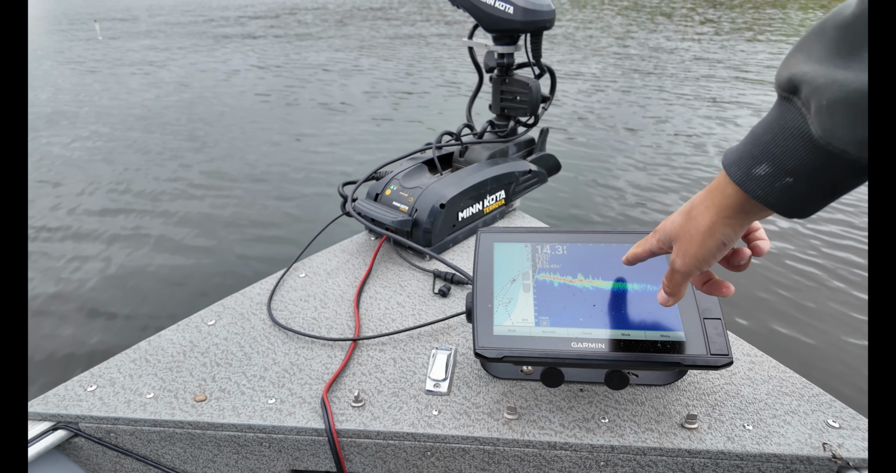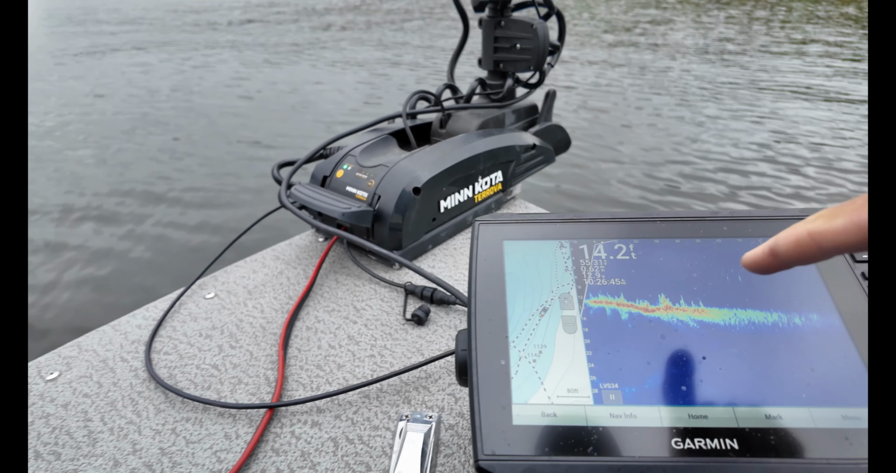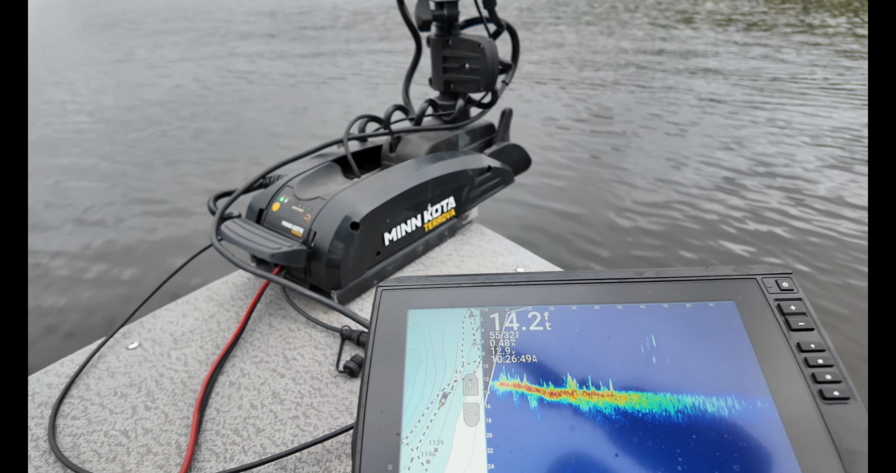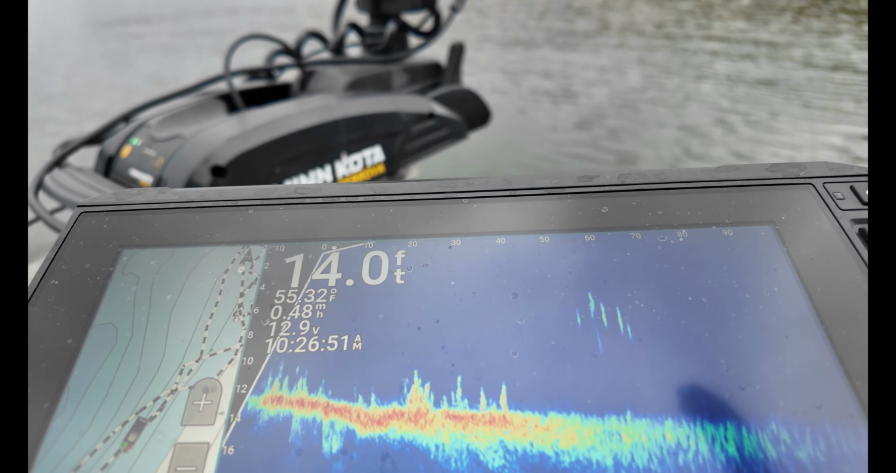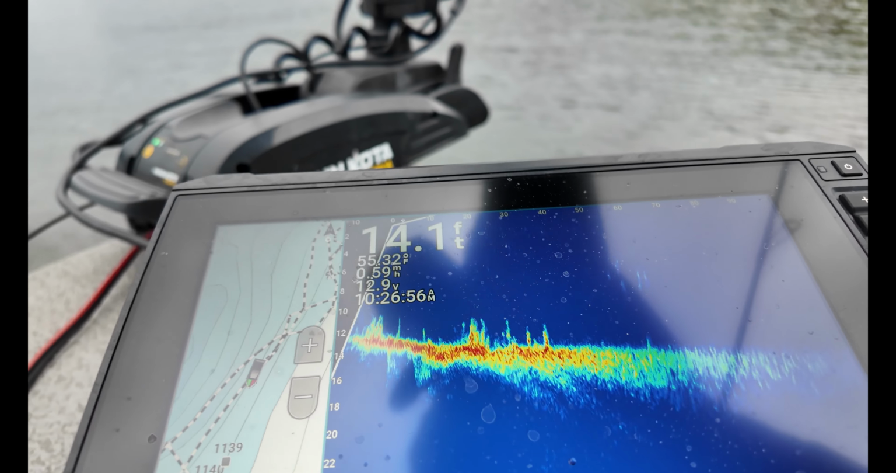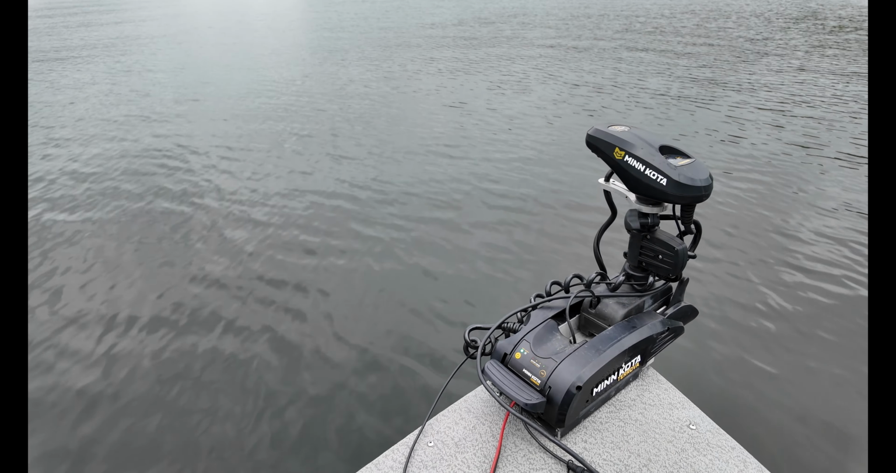See all these little dots that are right there? Those are all crappies and bluegills. And we're in 14 feet of water. They're out in about 15 to 16 suspended. They're 60 feet that way. When I say that way, everything is in line with the tip of the trolling motor here. So this is my general point, and that's how you know the direction.